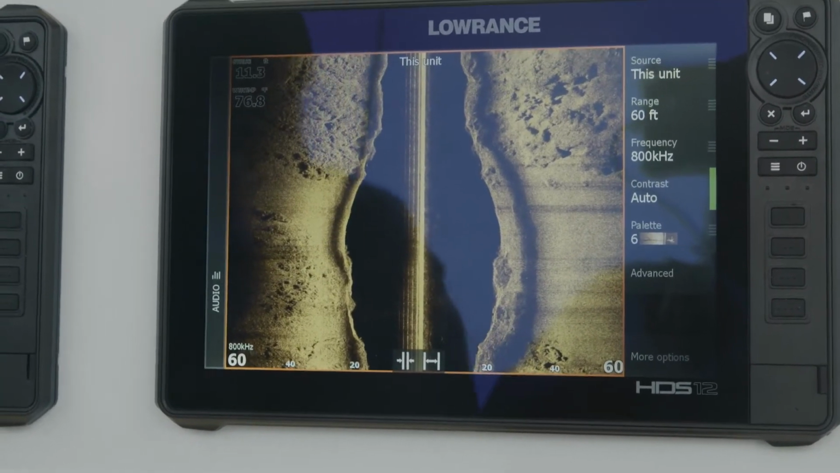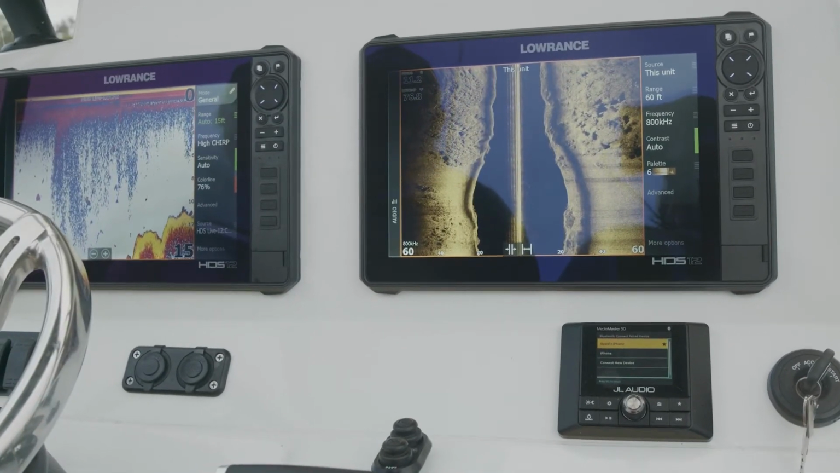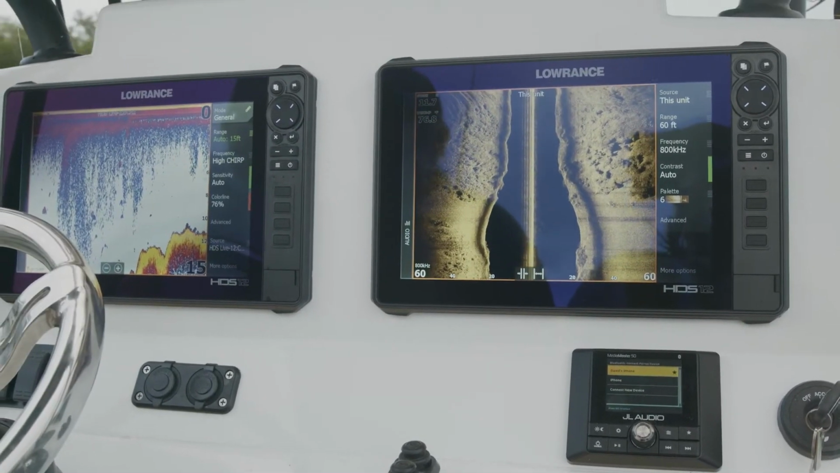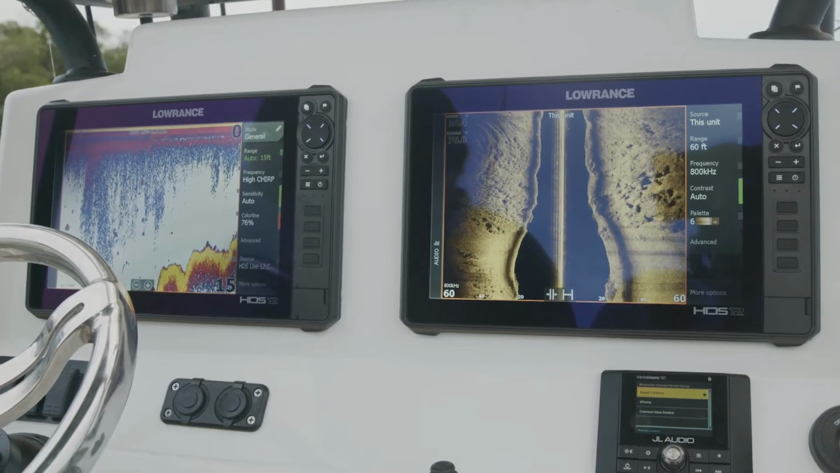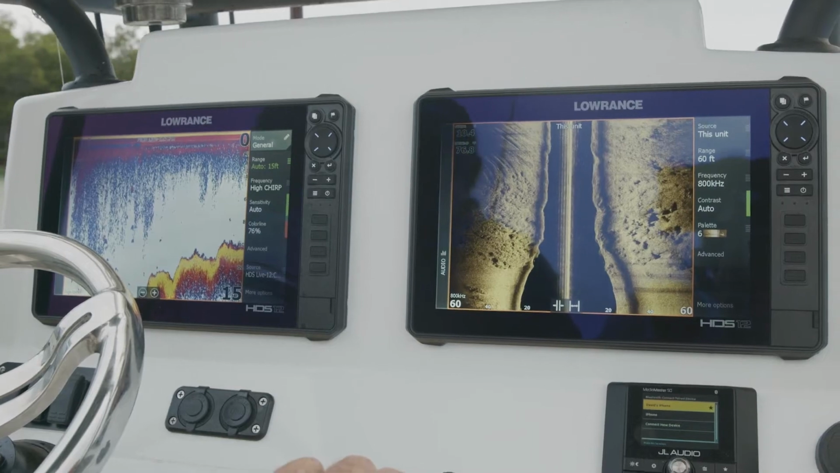So this is a really good ambush point for fish, when you can find something like this with the side scan and a depth sounder. Then you can also mark it on your GPS. It's a little funnel choke point, right?